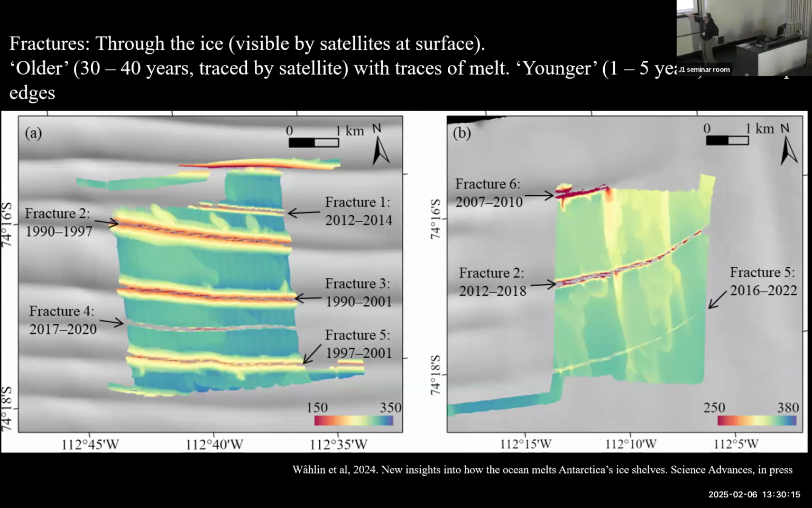And because we can see them from above, if you look at old remote sensing data, you can trace them back in time. So this one here, for example, was formed 1997 to 2001. This one is even older, from 1990, where we had the first satellite records. So this one was over 30 years old by the time it reached this part of the ice.